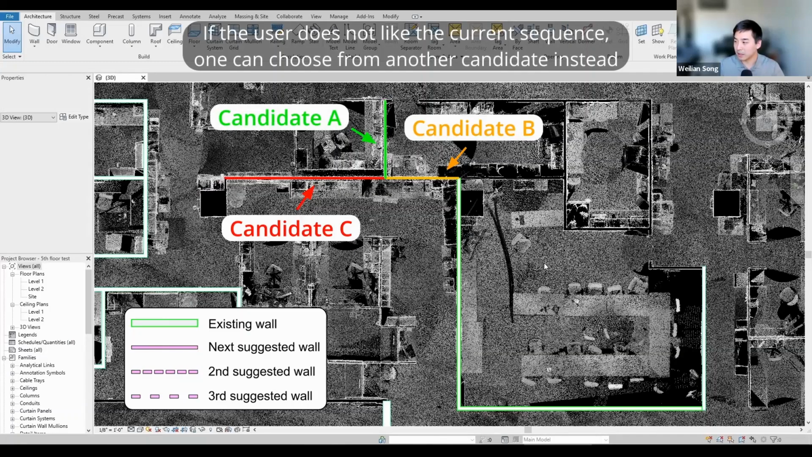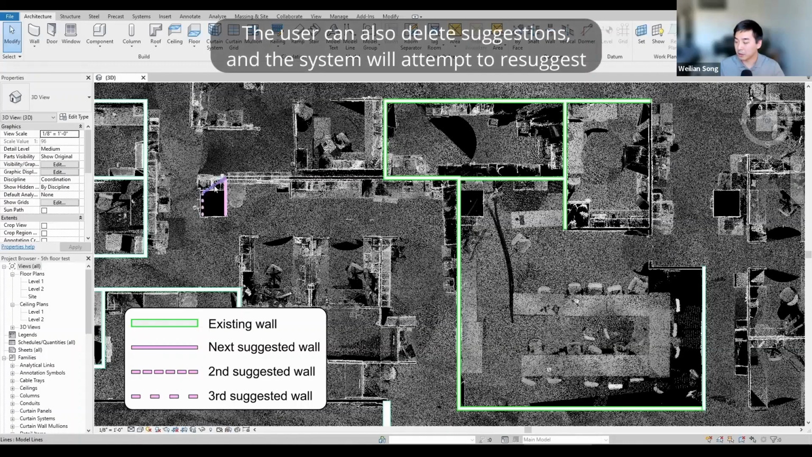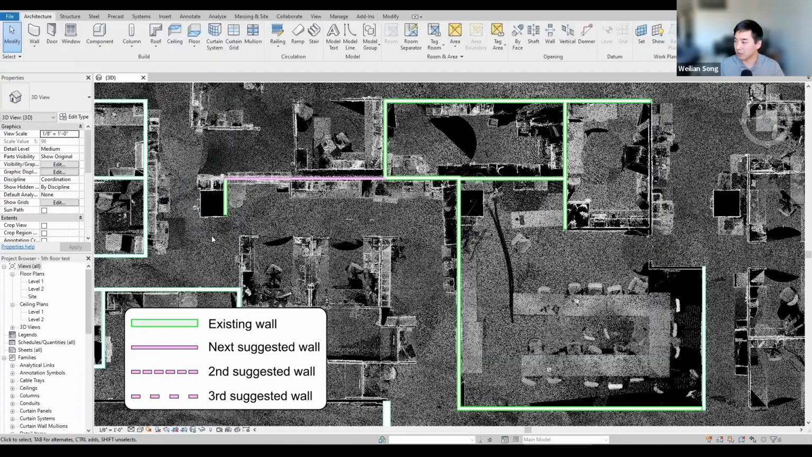And then things resume as normal. And the user just keeps on clicking. Now this is running in real time. And the user can also delete suggestions if it's actually not part of the model. So that's also another interactive part.